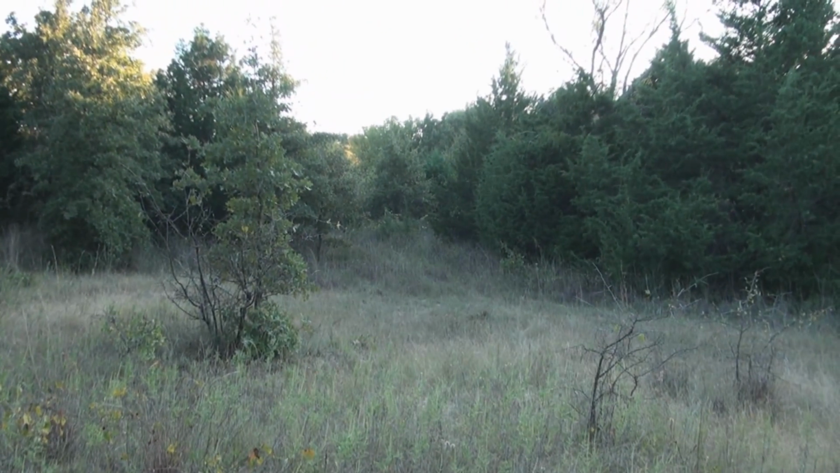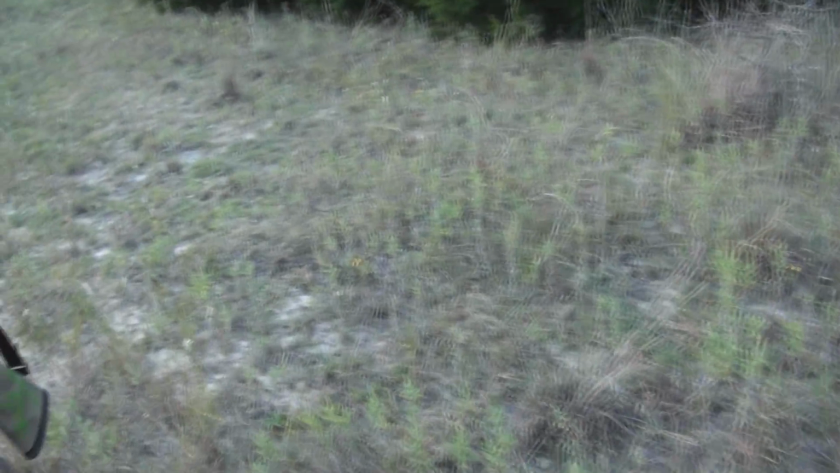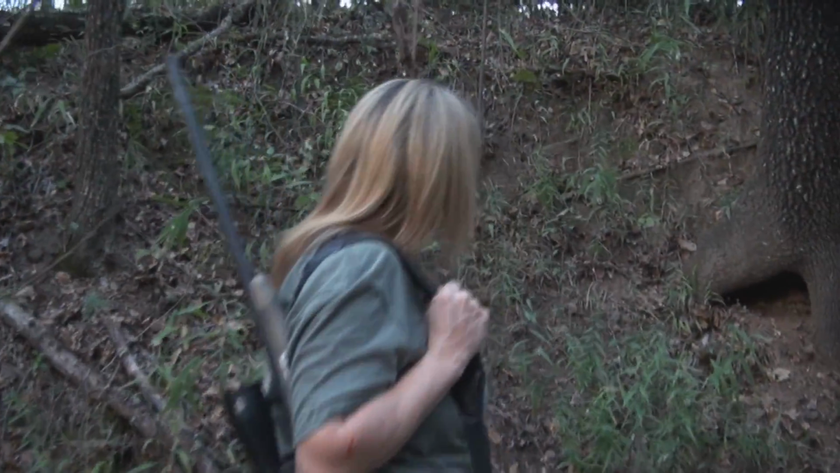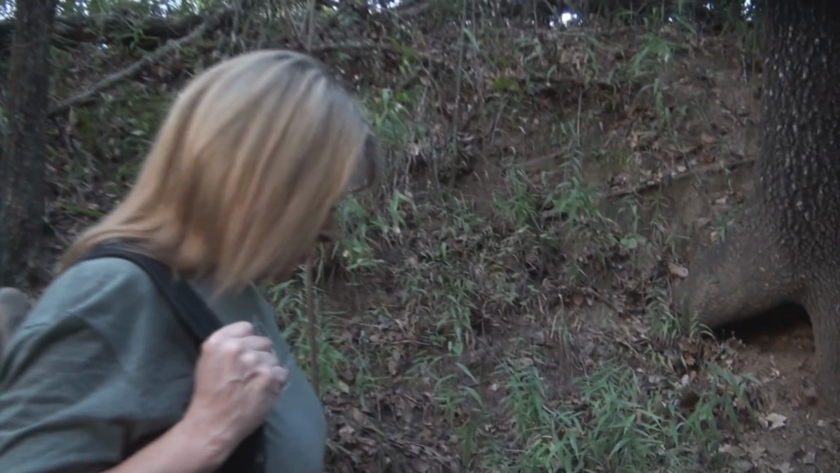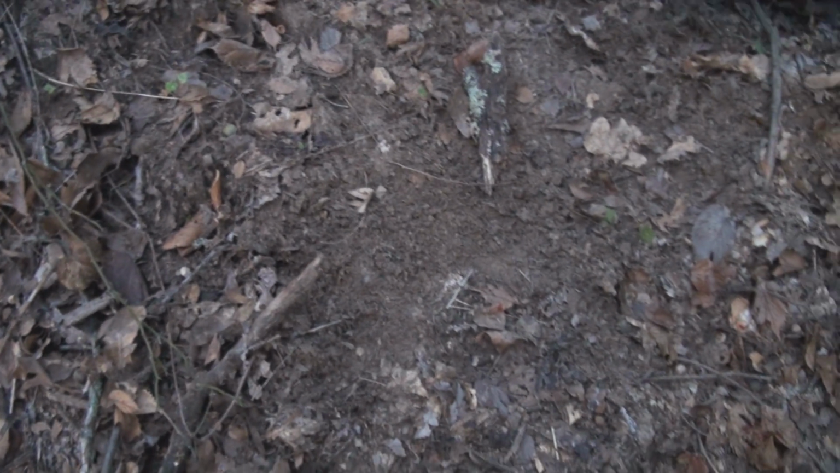That's where they came from, down in there. Took them a while. Here's blood. Yeah, you may have hit her a little further back. I heard her crash, about the time I pulled the trigger, it stepped forward just a little bit. She came off of that bank right there, didn't she? It looks like it. We were having trouble following her.